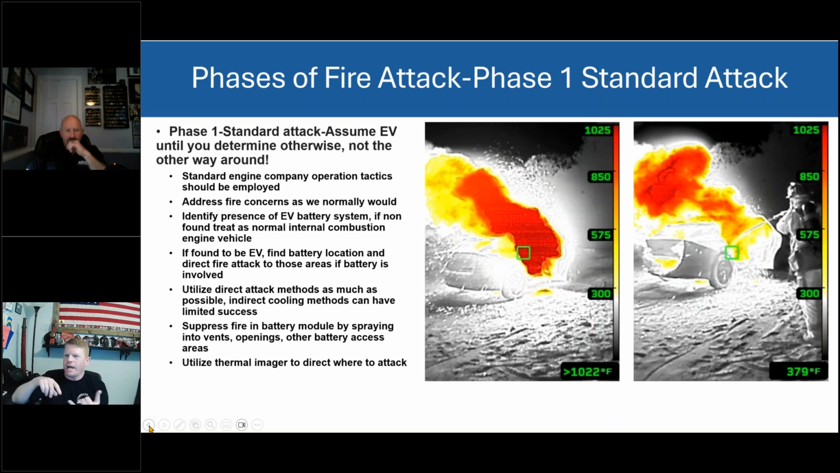My counter to that is, if it's going to take 2,000 gallons of water, I've never seen an engine that carries that. I've seen tenders and tankers that have 2,000 gallons of water. By the way, I say tenders and tankers; if you're wildfire, don't give me a hard time, because ones have wings and the other ones don't. But if you're looking at engine companies, what engine company carries 2,000 gallons of water? Is this going to happen on the interstate where there is no water supply? What are the further repercussions of, man, it's going to take us 6 hours to put this car out?